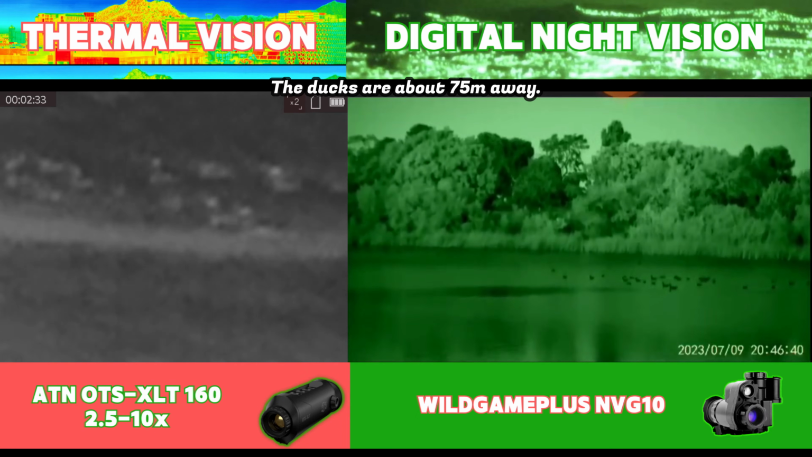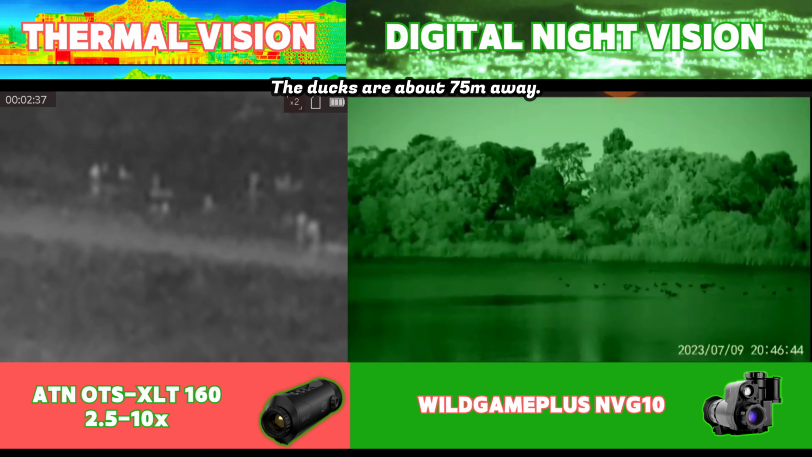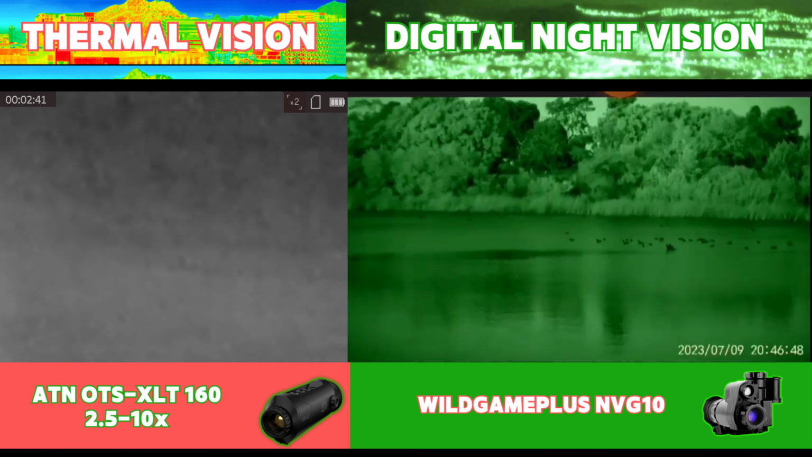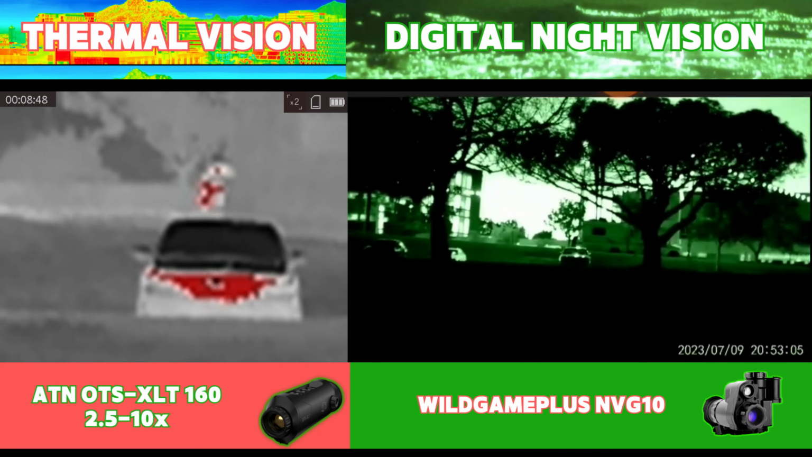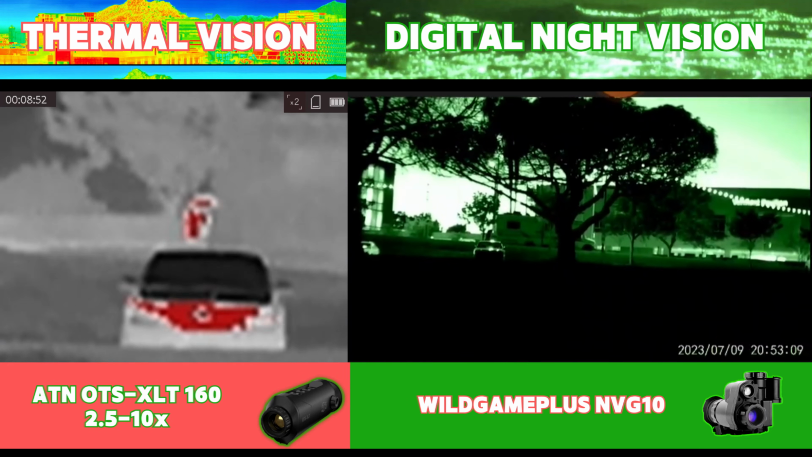At the moment, the moon was full, and there's plenty of contrast between the ducks and the reflection of the water, and the heat signatures are tougher to pick up on smaller objects, especially when they're on the water. Scanning a parking lot will give you some interesting things to look at, and vehicles also give off quite a significant heat signature, and the person in the background again would most likely only be detectable with a thermal monocular.